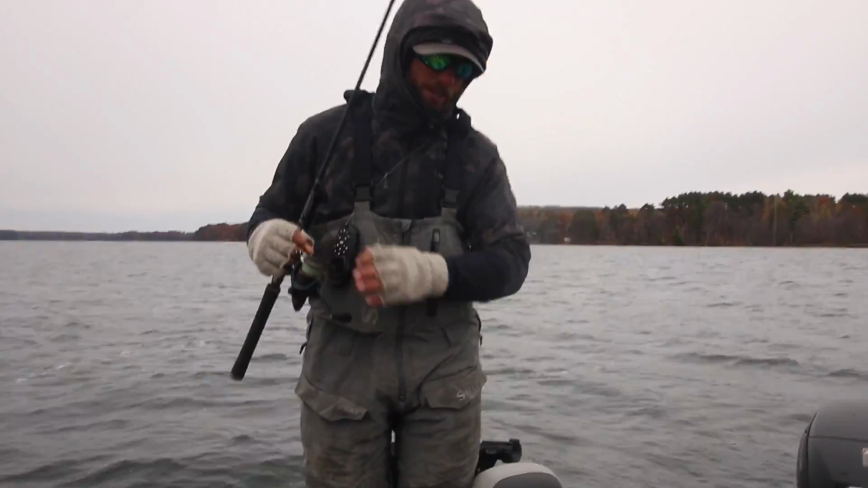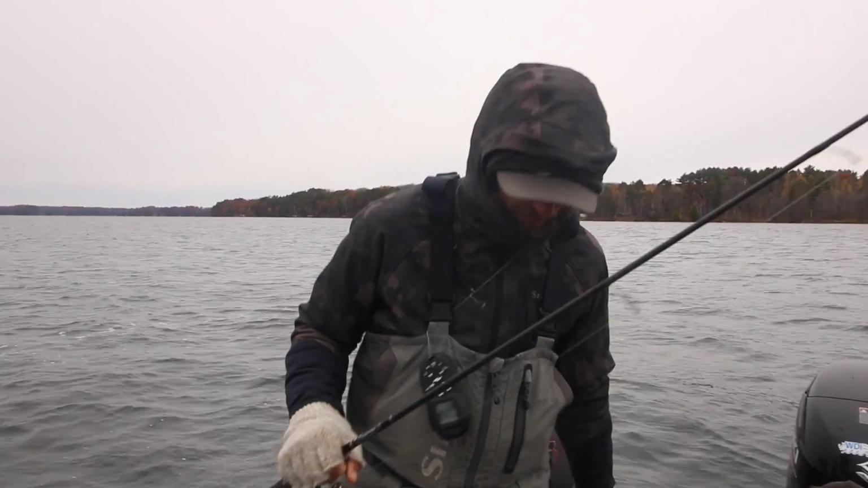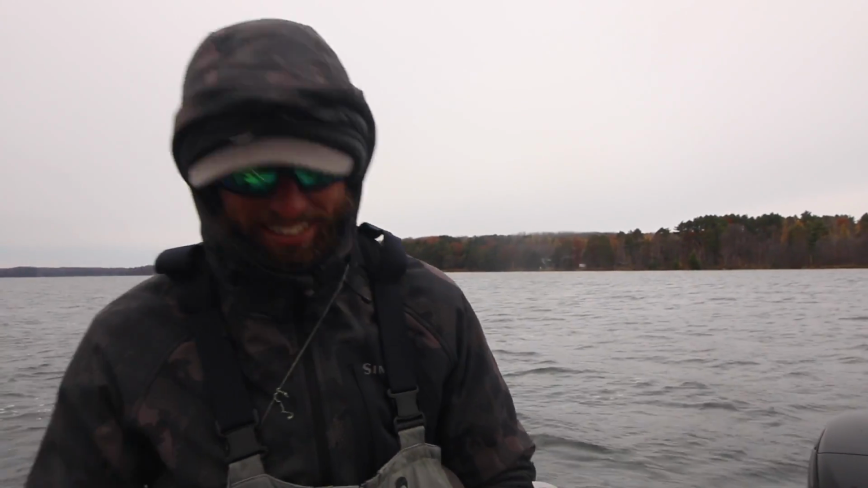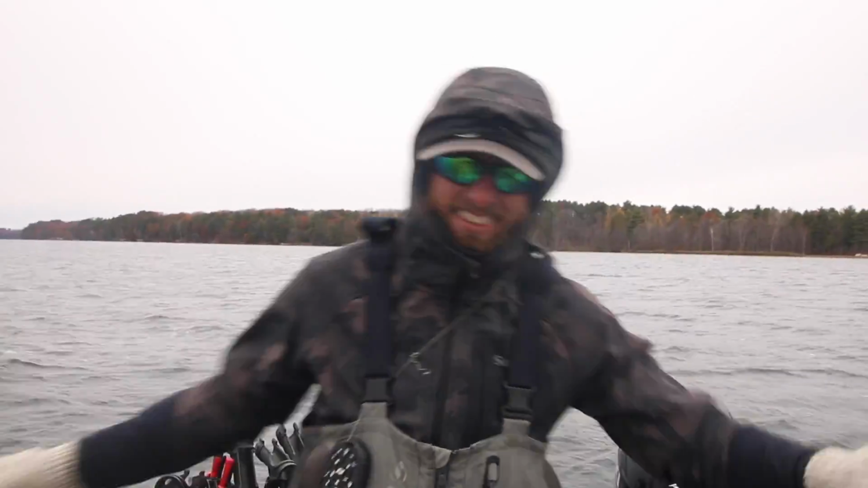Made a little bit of a move, and we just scanned a big weed bed. And that was my first cast. Mitchell didn't even have a minnow yet. Called just being ready to go. Early bird gets the worm, whatever you want to call it right there. We just scanned a big weed bed. There wasn't anything inside the weed bed.